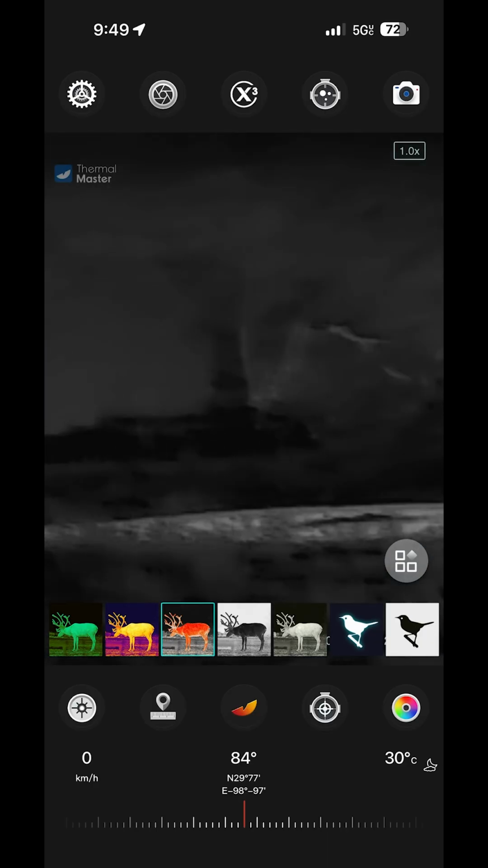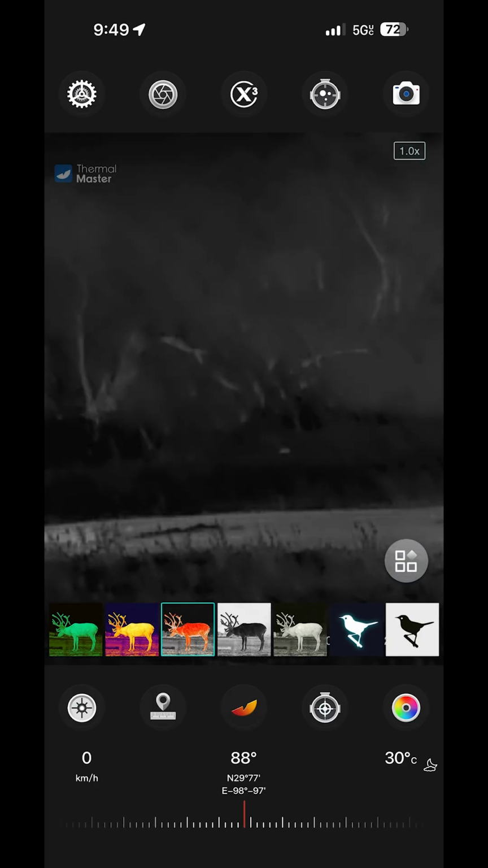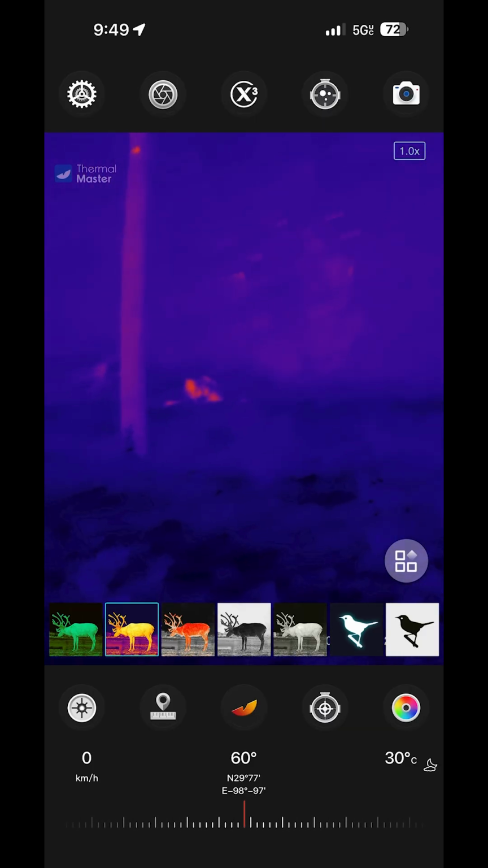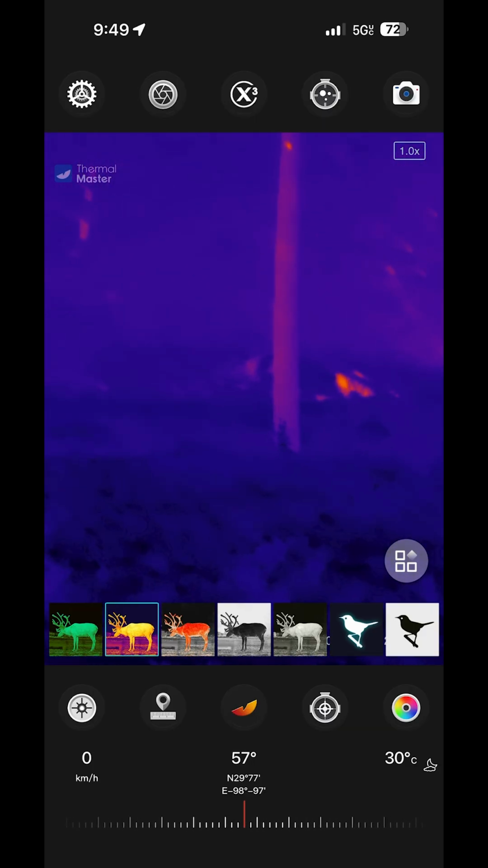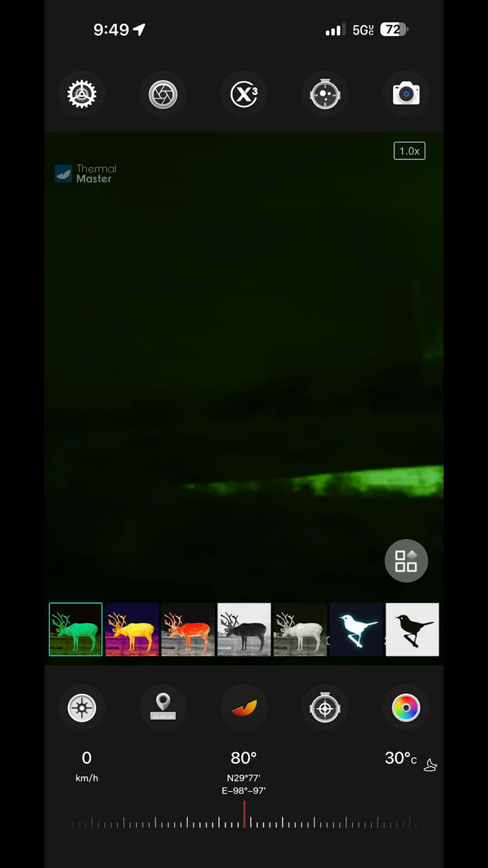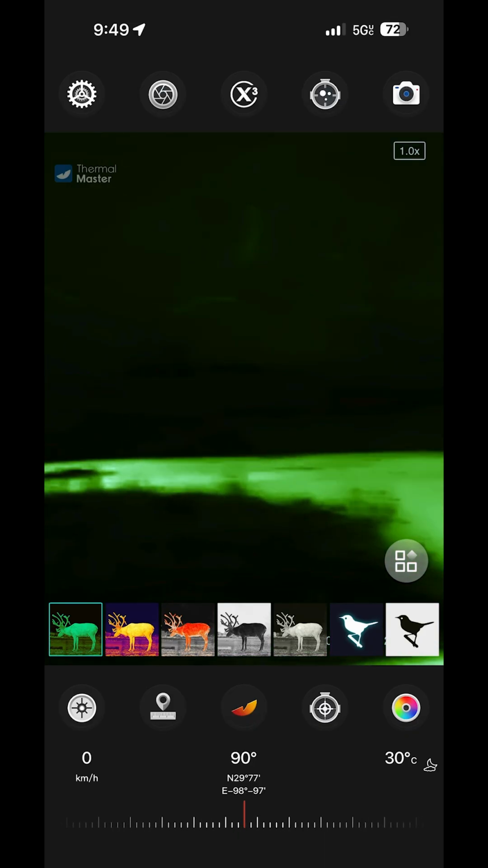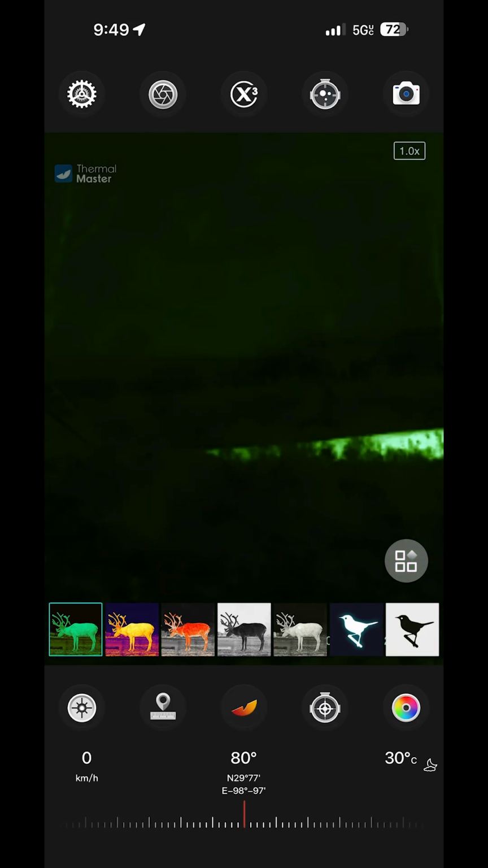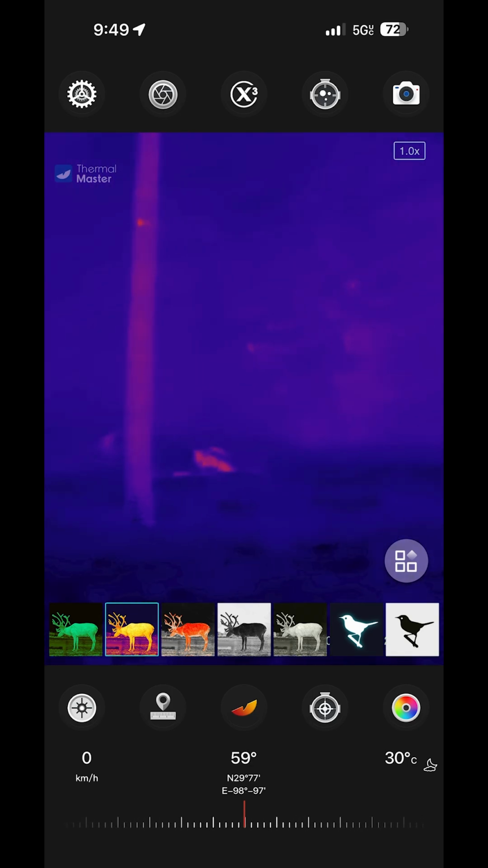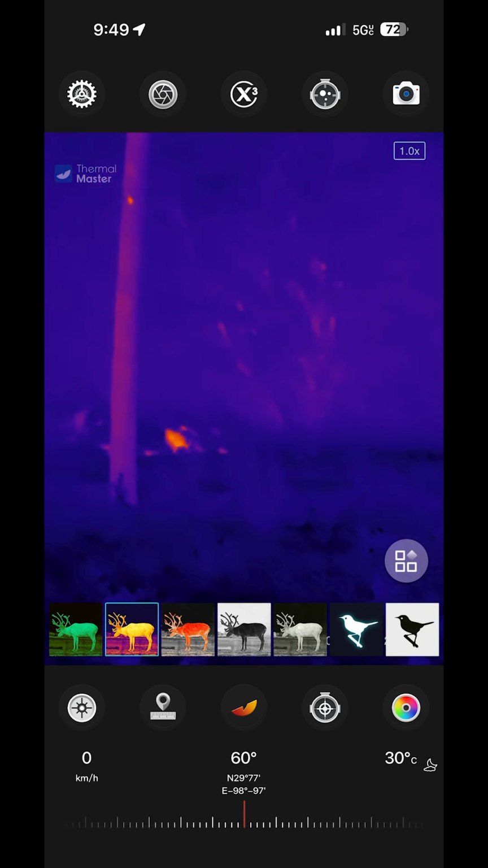You can link this to GPS and all kinds of things, so you can record that data. It also has a reticle, which I'll show you in just a second, and you can change the color, temperature, brightness. I mean, this thing's pretty awesome. I am impressed with what I got it for, and I think it will solve the problem.